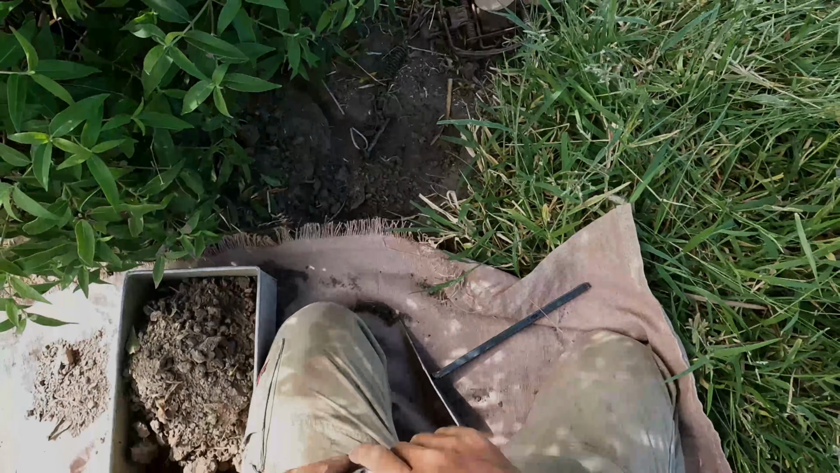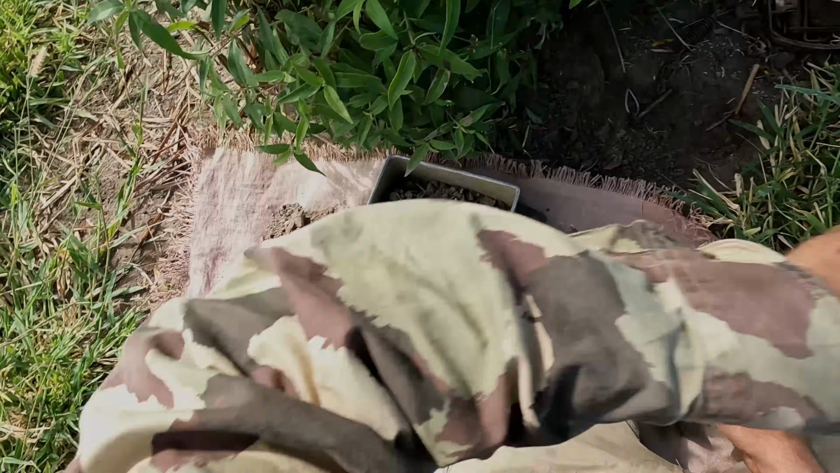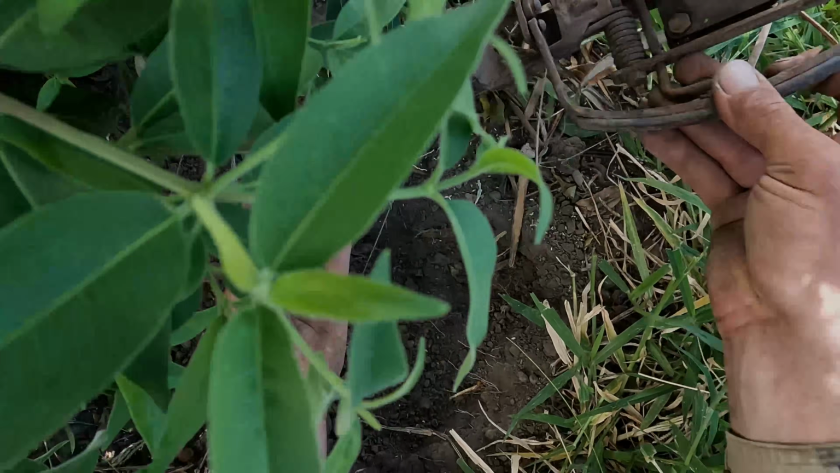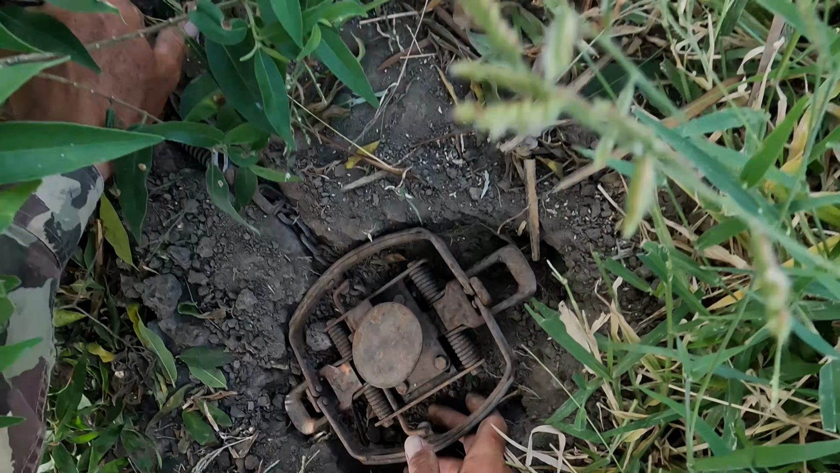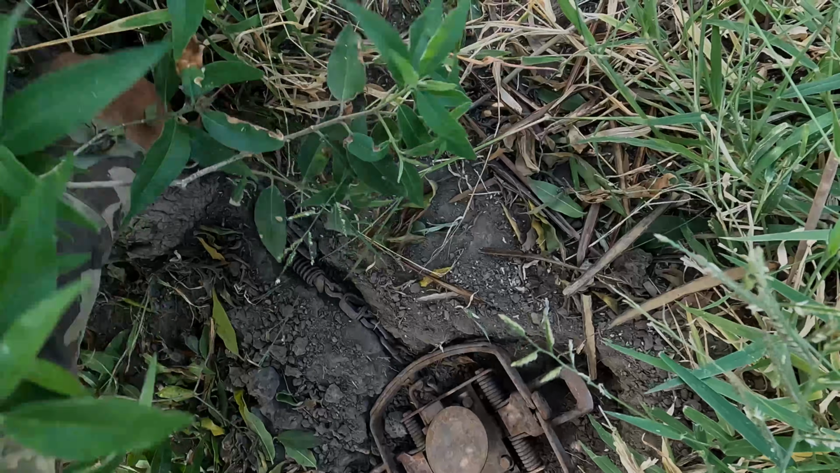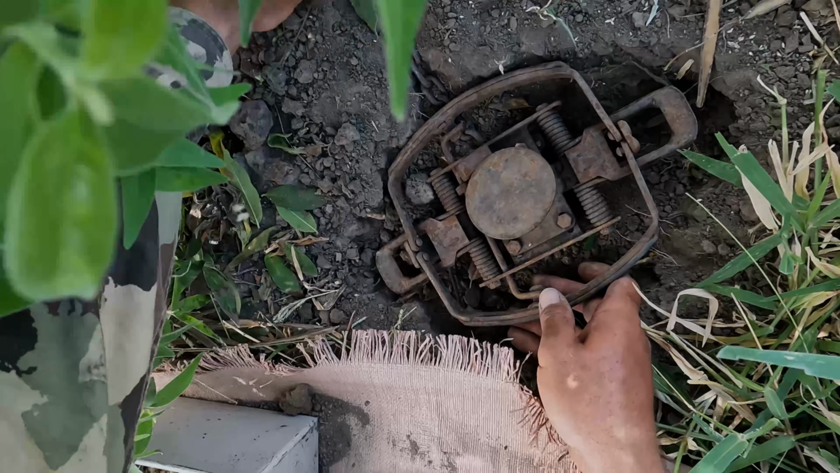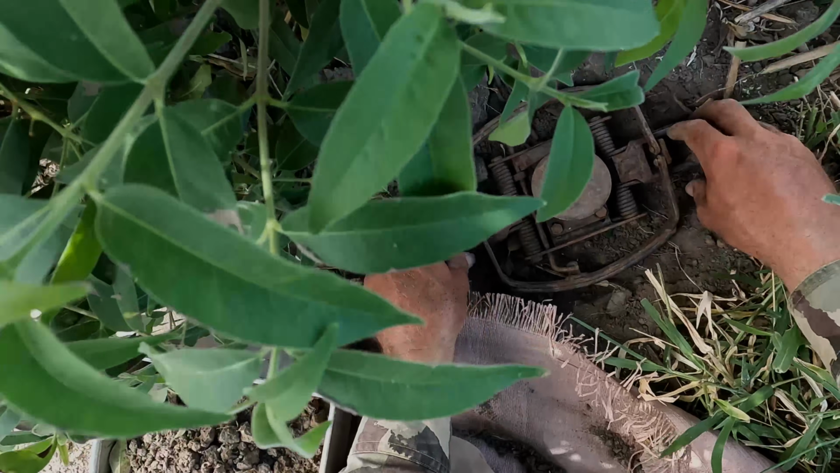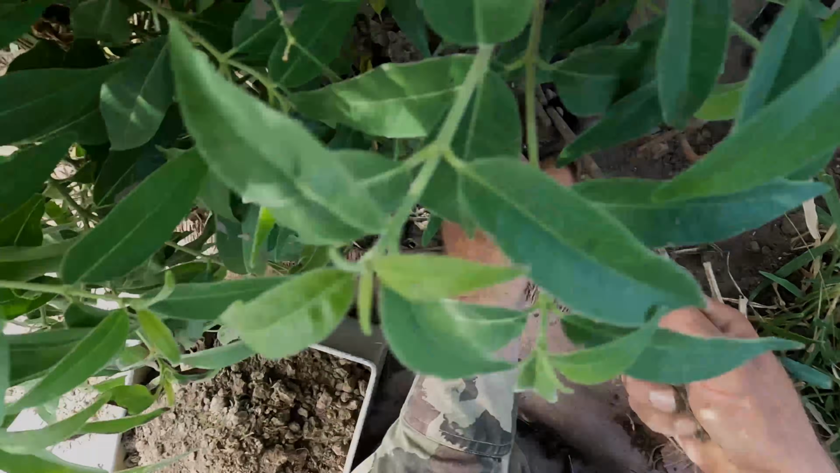Tighten that up. Last thing you want is them getting it undone and taken off with your trap. I've put in this MB750 here just because I know there's pigs around, and if they come here and try and rub on this tree after I've set this trap, they could step on it.